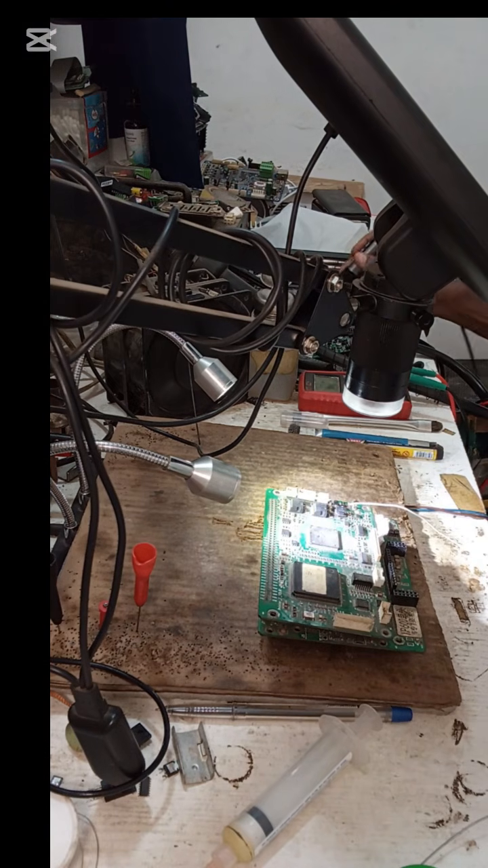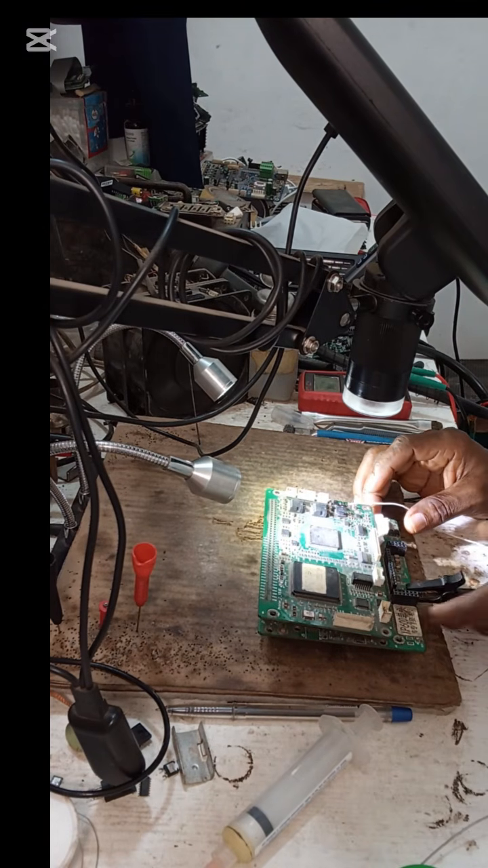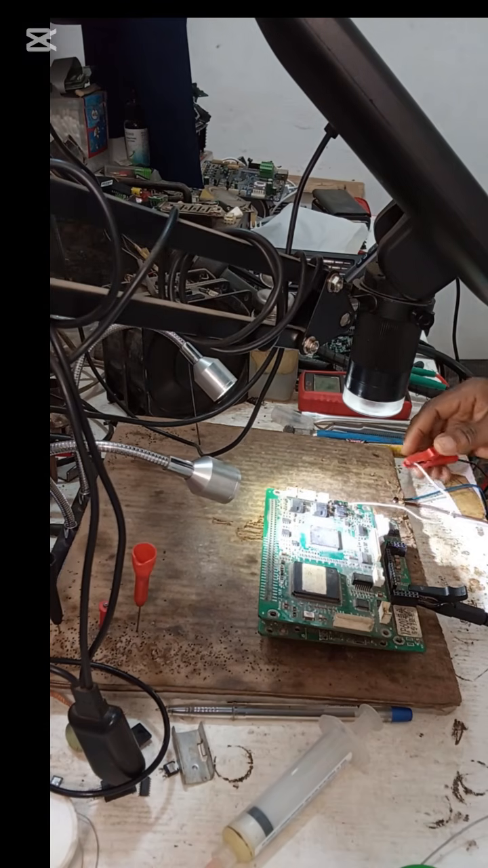Now let's go back to the test and see again. We still need to change the other component. So let's still watch under the camera.